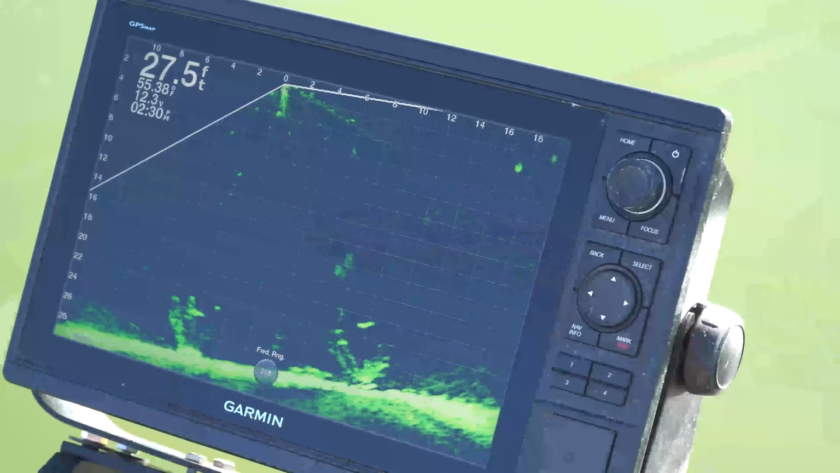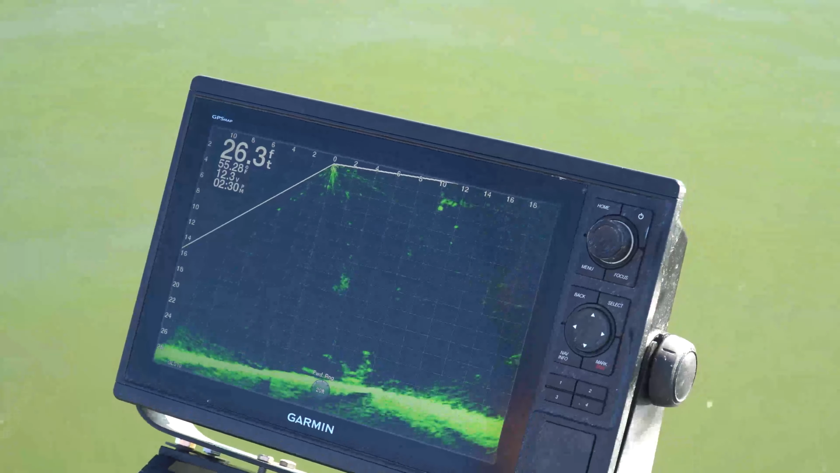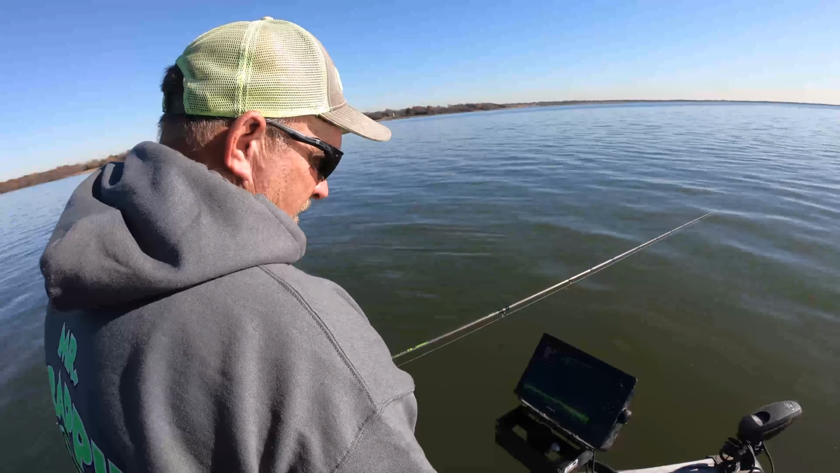And get back up here. He just swam right back in there where he was at. Right there, right in the base.